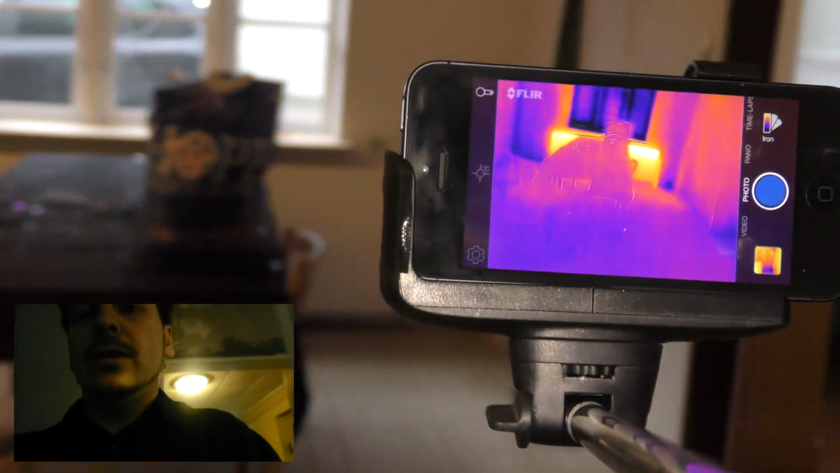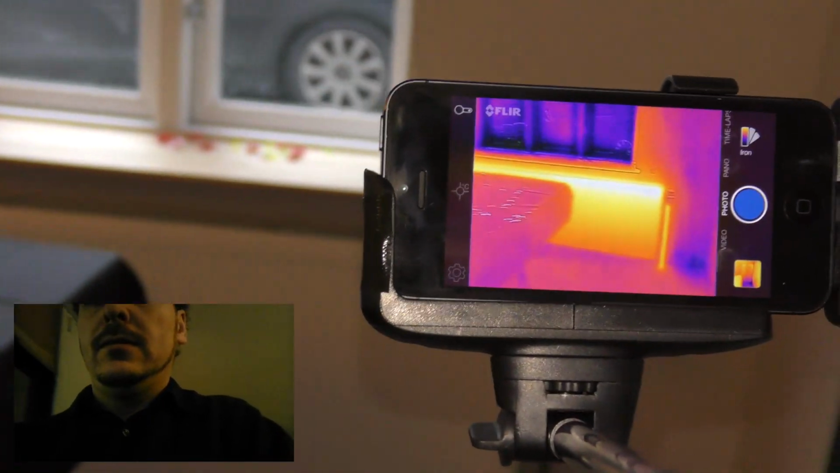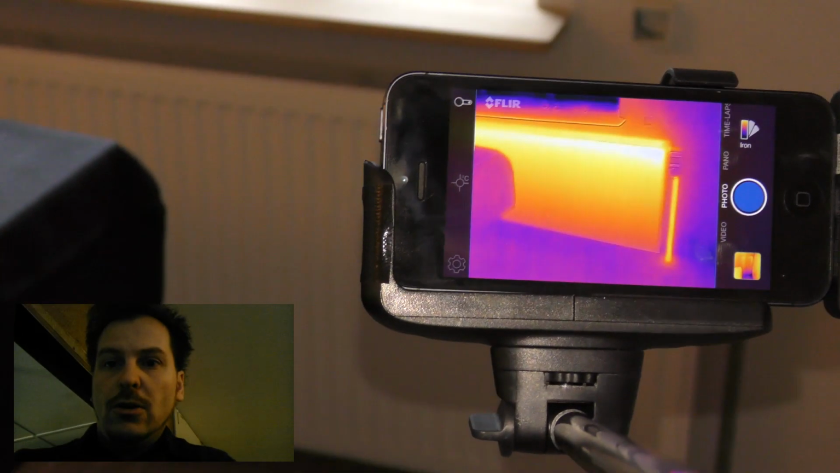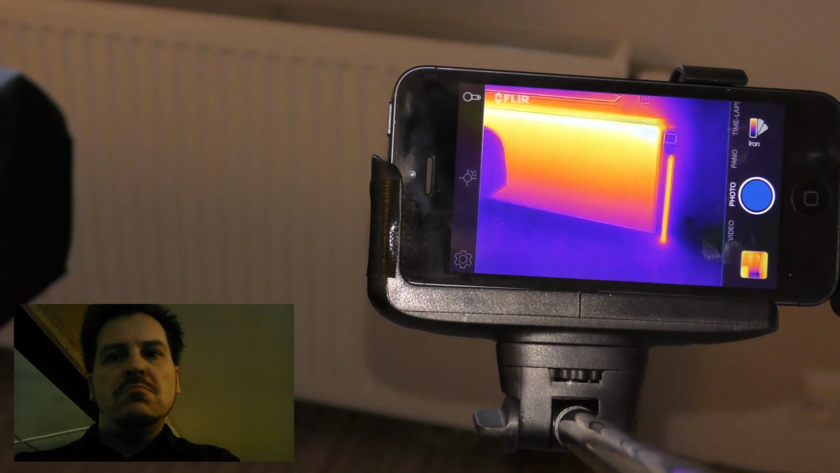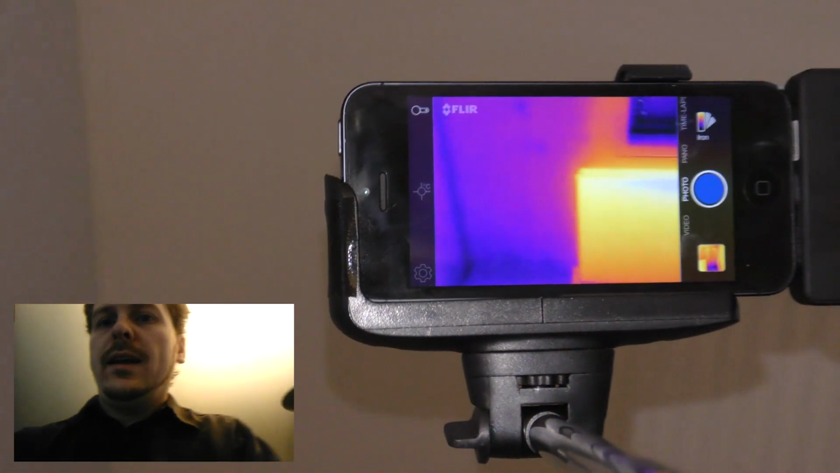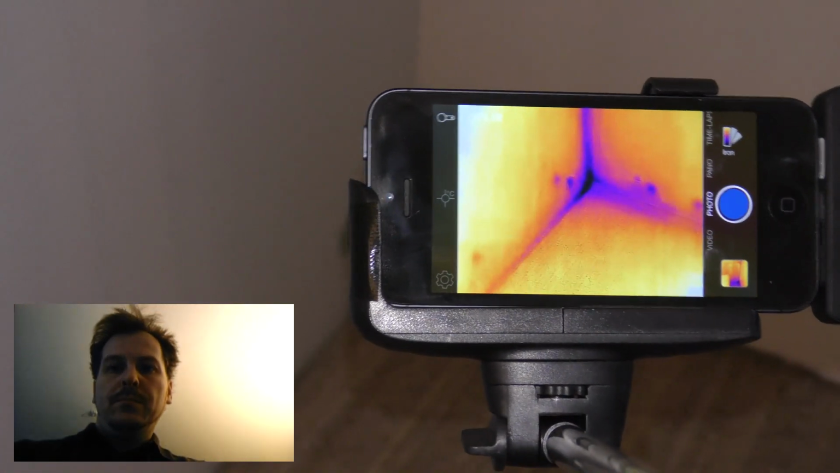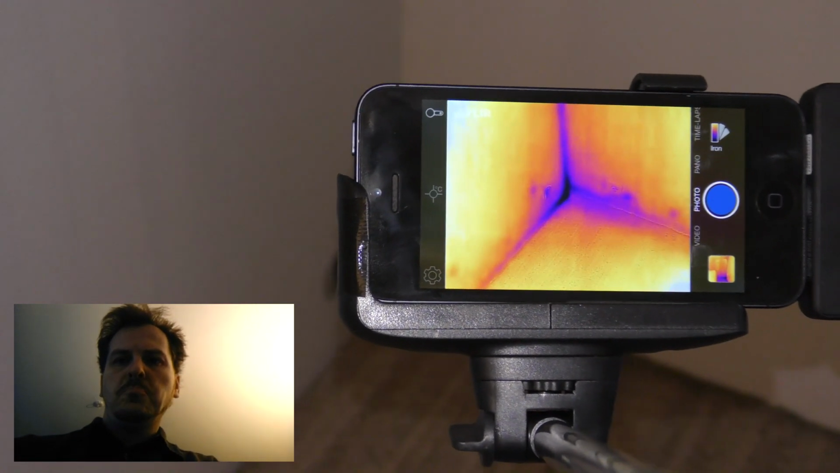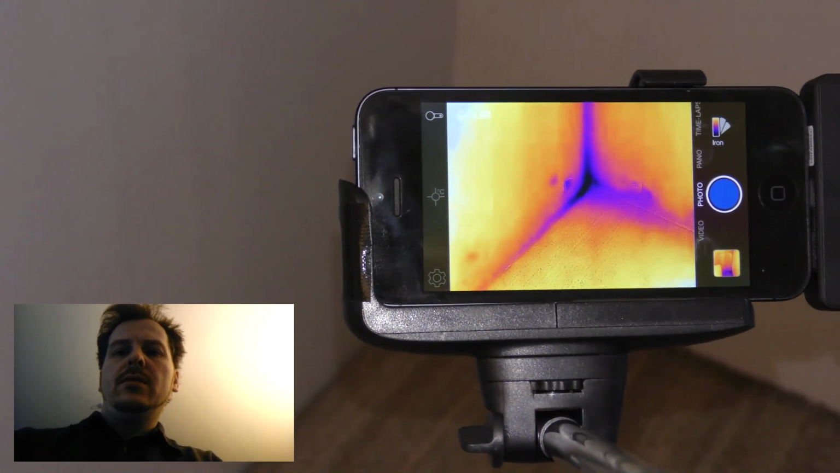Another radiator down here. You see how it's all hot on the top of it and it becomes colder down. It's perfect. And I have a cold spot over here in the corner. There is some insulation missing right there.